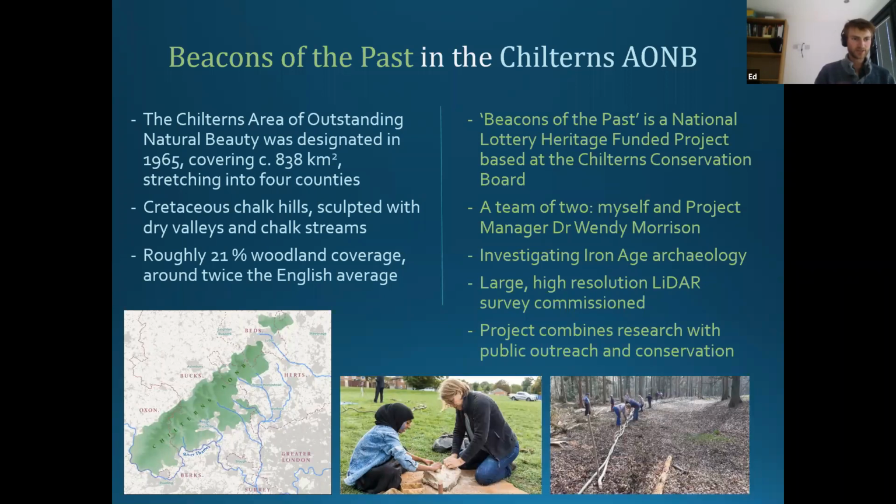The project as a whole is doing a whole range of things. So we're doing traditional research approaches, seeing what we can actually learn about the archaeology of the Chilterns. Both Wendy and myself are academic archaeologists by training. But we've also got huge amounts of work going on with regards to public outreach elements. So things like this evening, giving an awful lot of talks to local societies, groups, volunteers, etc.